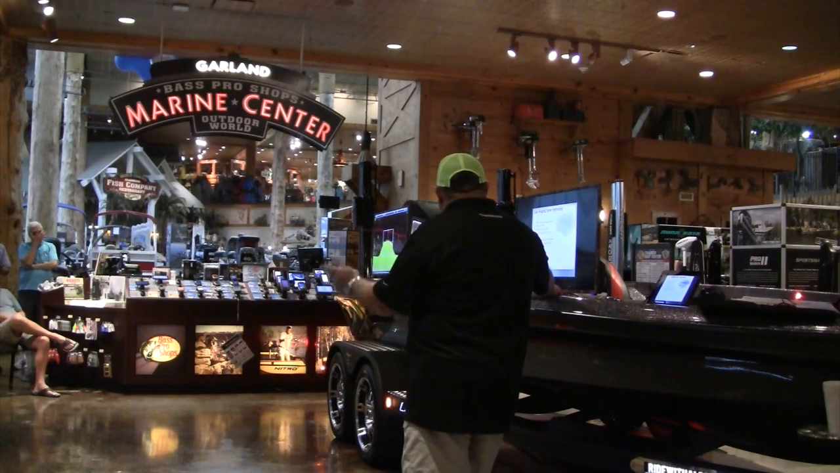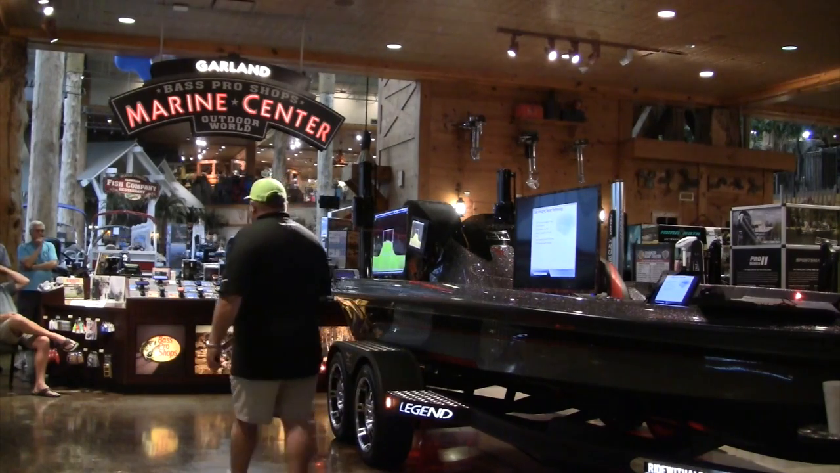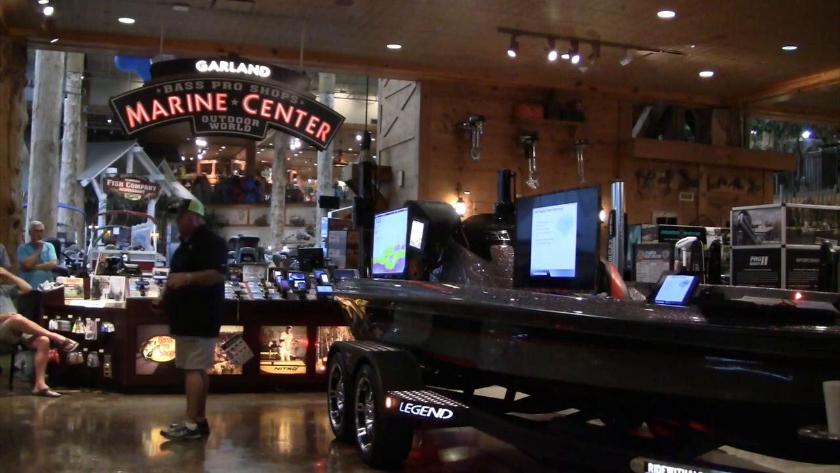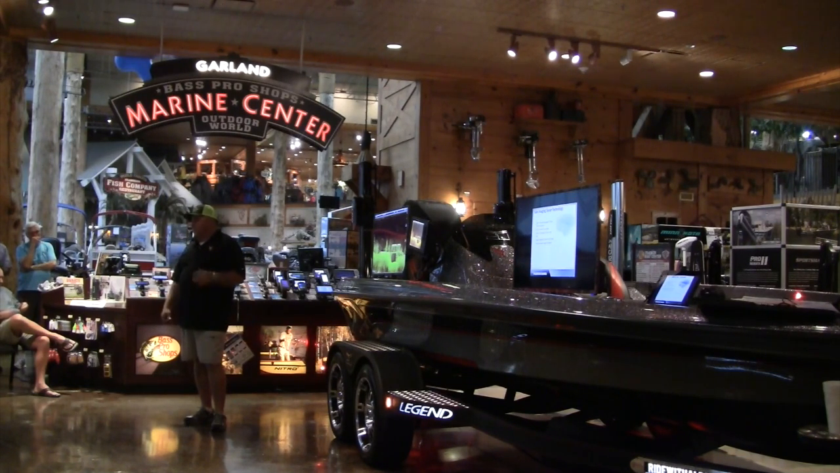Okay? 180 degrees with a Hummingbird. The biggest problem I see is where they mount the transducer. Installation is the biggest problem that I see day in and day out. I'm not going to call it poor installation. It's just lack of knowledge of where these things need to be mounted and how the wires need to be run. They are so sensitive.